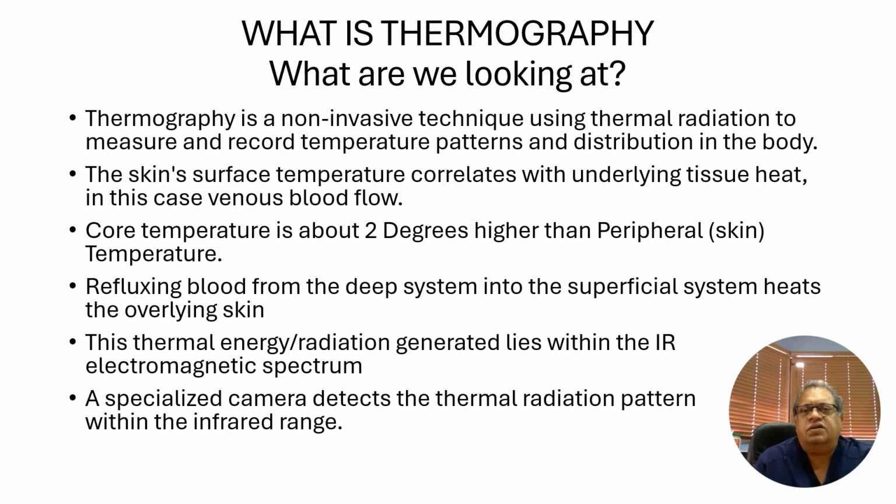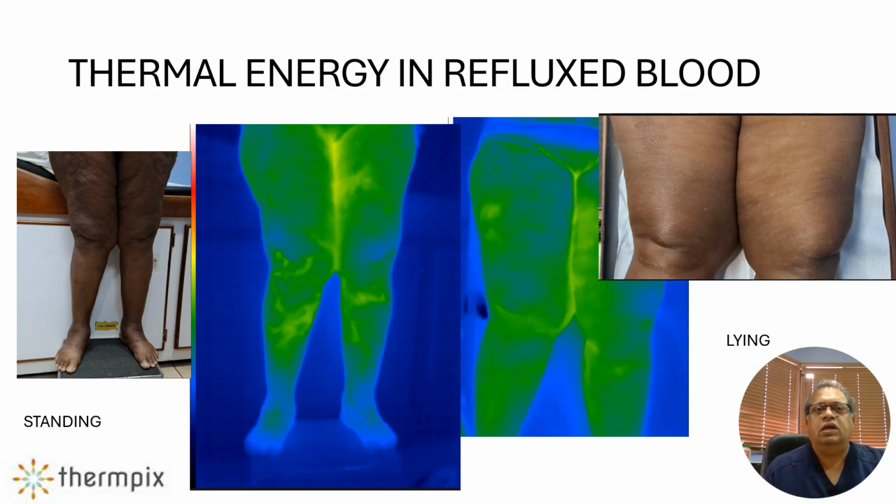This thermal energy or radiation that is generated lies within the infrared electromagnetic spectrum. A specialized camera detects the thermal radiation pattern within the infrared range. It was thought that the increase in heat generated in the incompetent veins was due to perivenous inflammation. But look what happens when the patient adopts a supine position. The thermogram looks normal. I'll explain this in a bit.